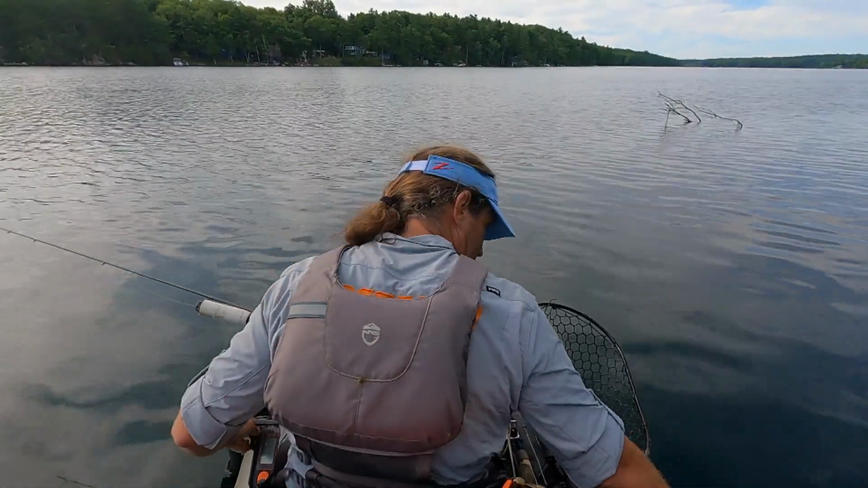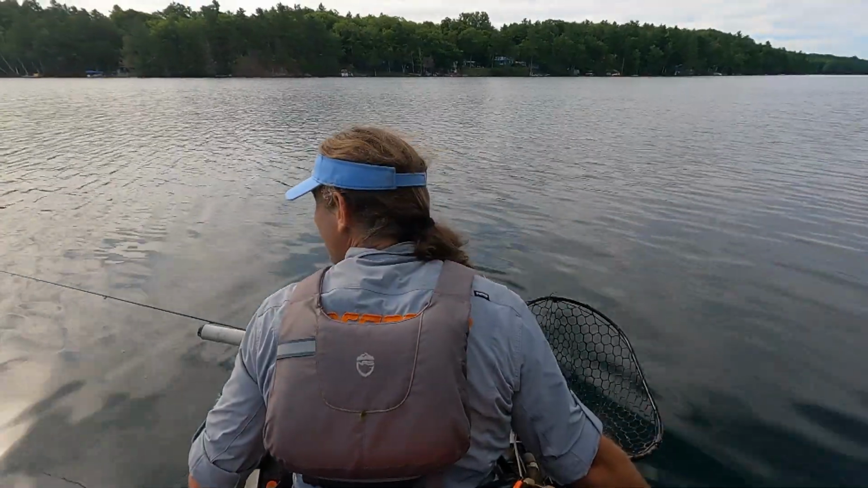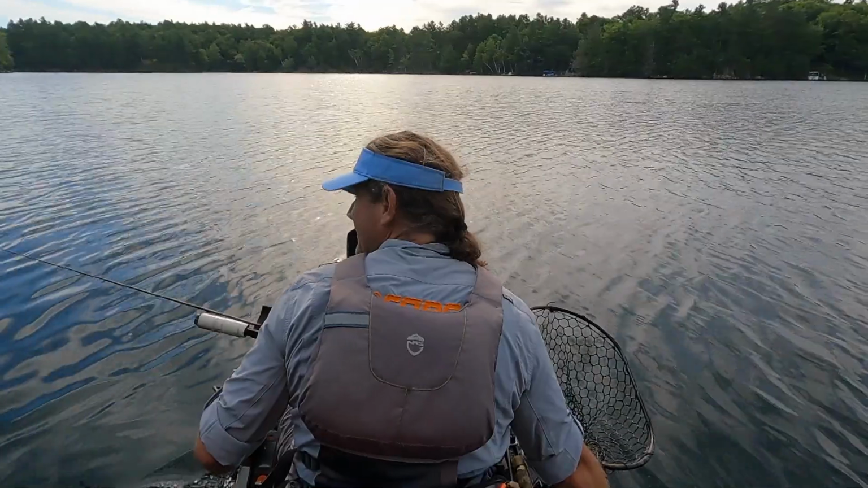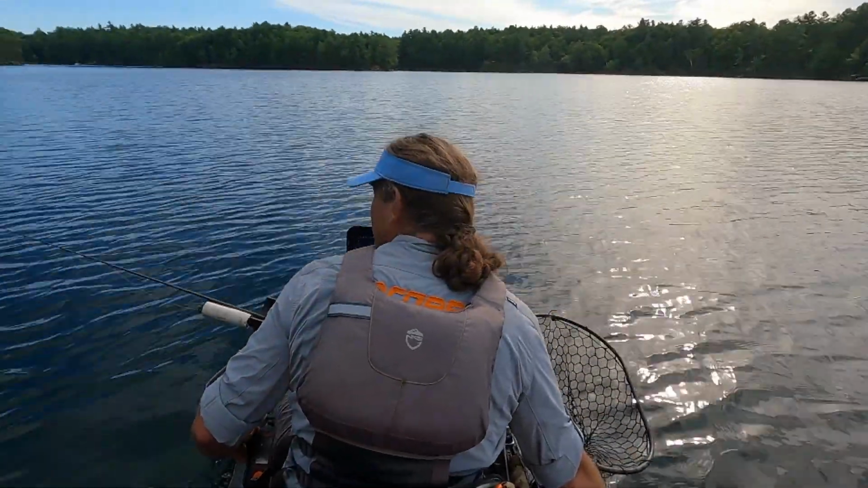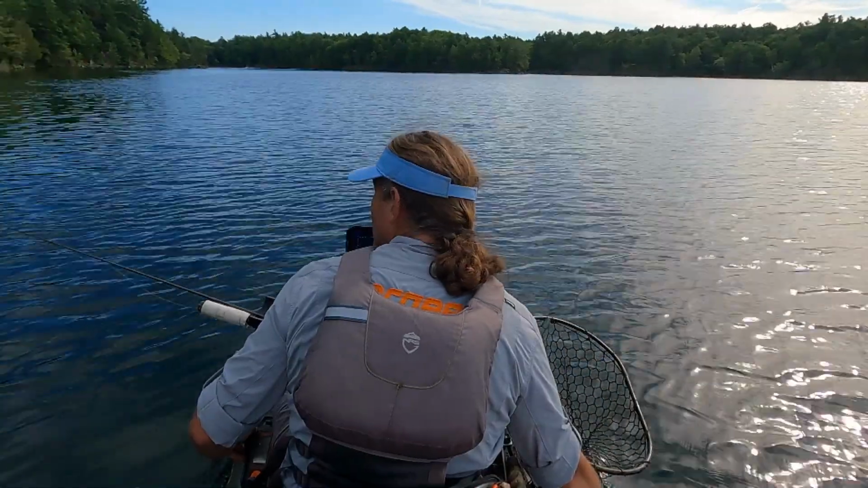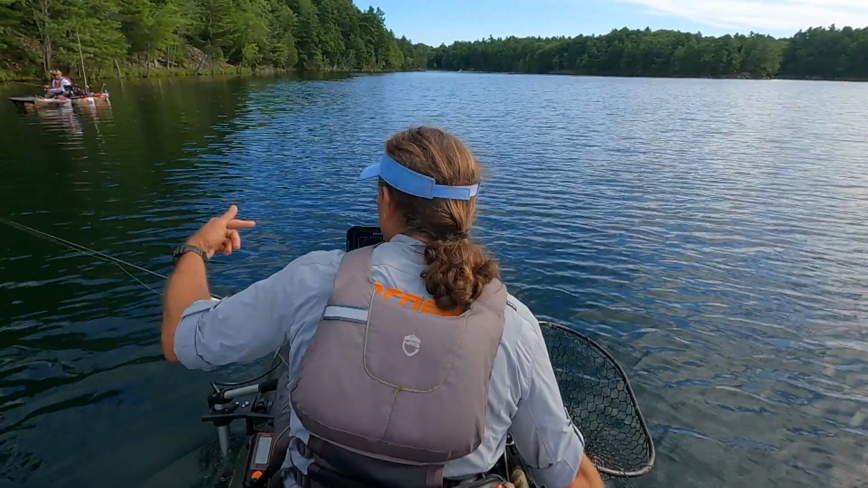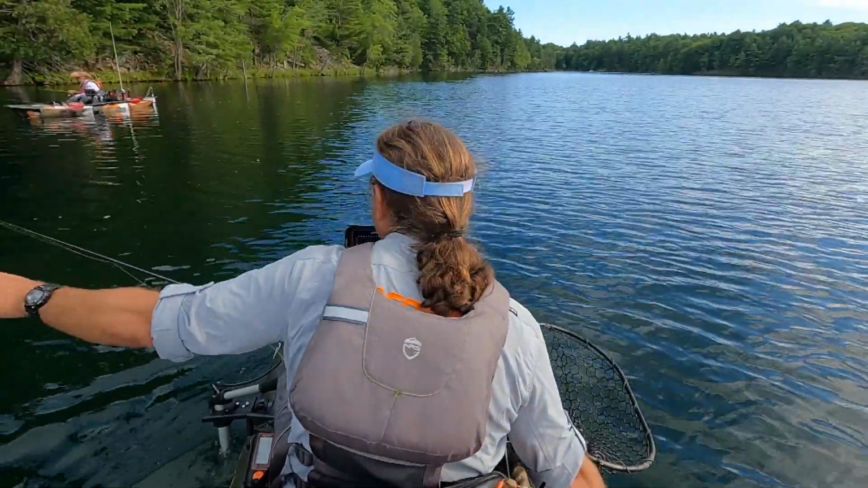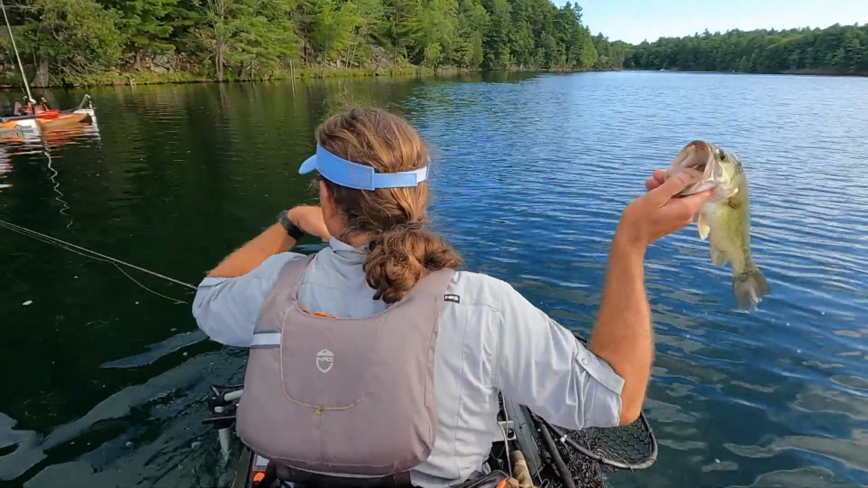So, the trick I do is I'm gonna teach you something. If you're doing a tournament or you just want to keep catching fish where you've caught some fish, I'm motoring him away from his buddies. If I release that last one right where he was, this one would not have hit.